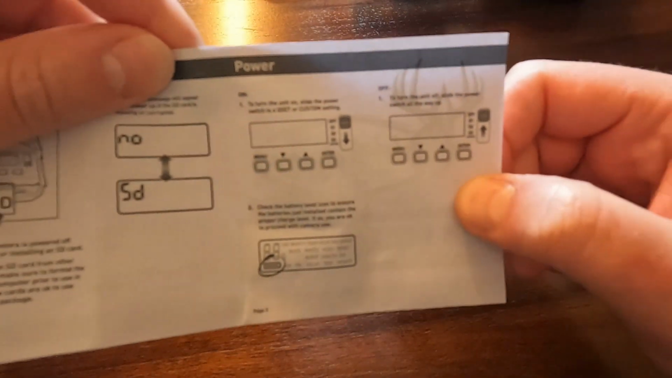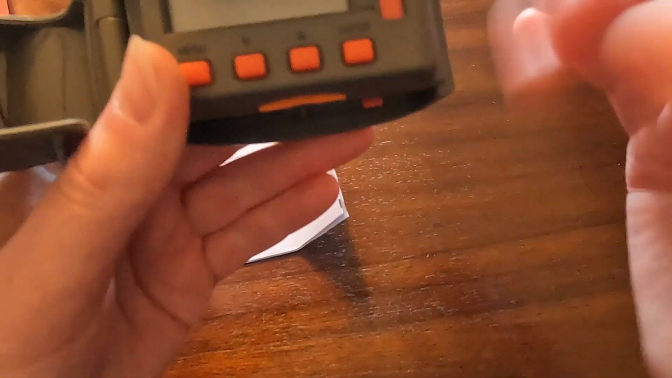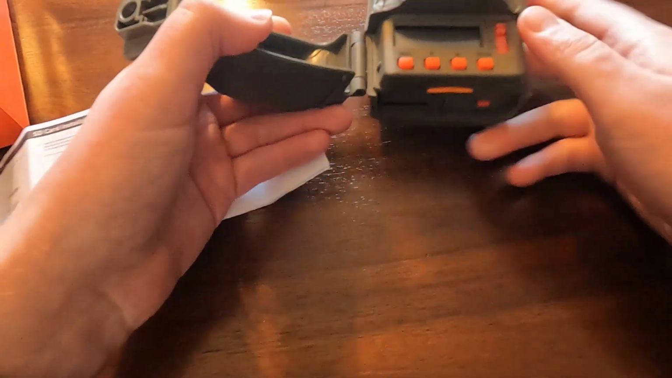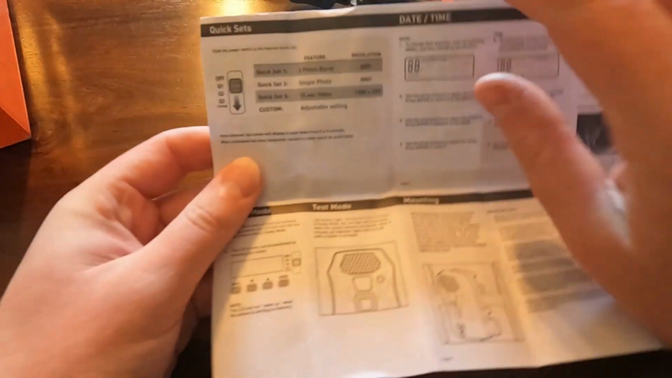As the directions talk about here, there are 3 different settings and a custom setting for the switch here. There are 3 different settings that are preset, and then you do have a 4th one that you're allowed to configure into whatever it is you want it to do.